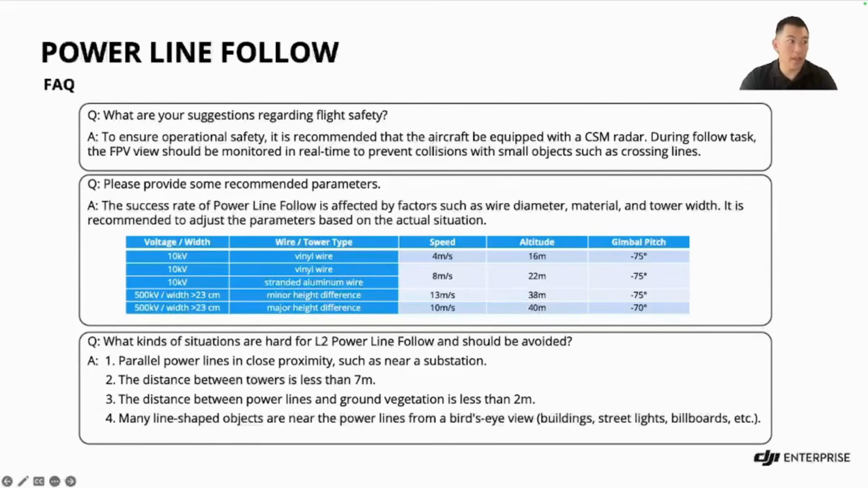Situations that are hard for the L2 to follow should be avoided. Some of these scenarios could be substations, towers, vegetation, or any line-shaped objects like buildings nearby, billboards, and streetlights.